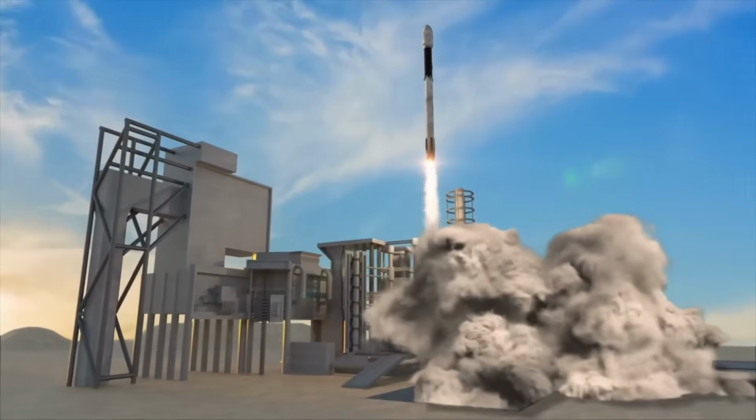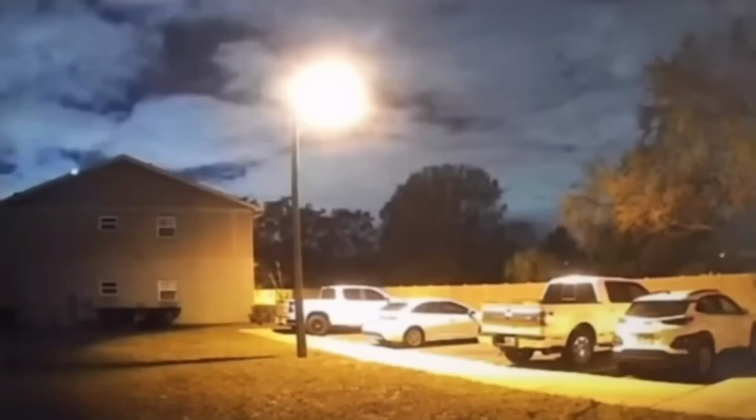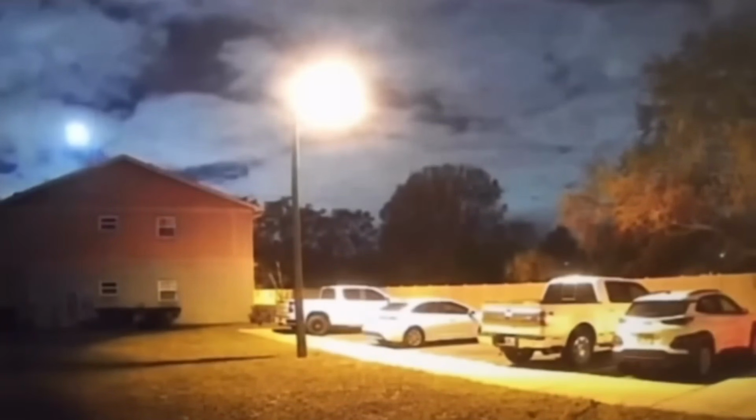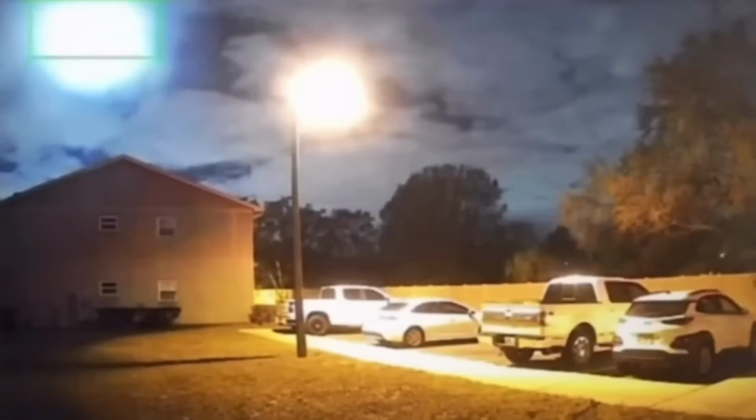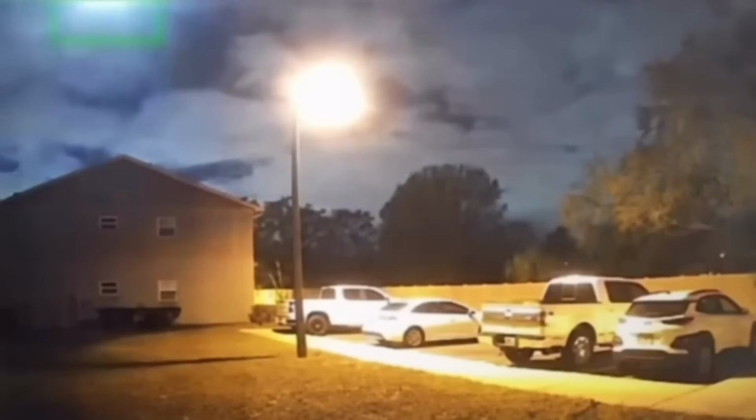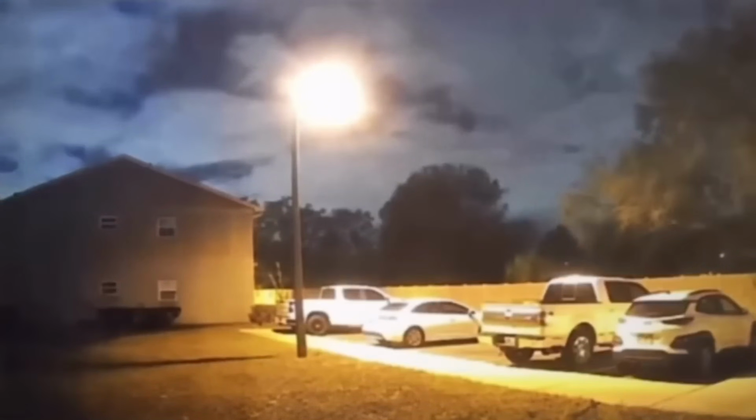Now, that's all well and good, but the speed of this thing has people reaching for a much better explanation than that. I would say the majority of viewers are convinced that this thing is some type of evidence of alien activity. I mean, the brightness, its unusual movement, its speed. I tend to agree. I think we have something here of extraterrestrial origin.